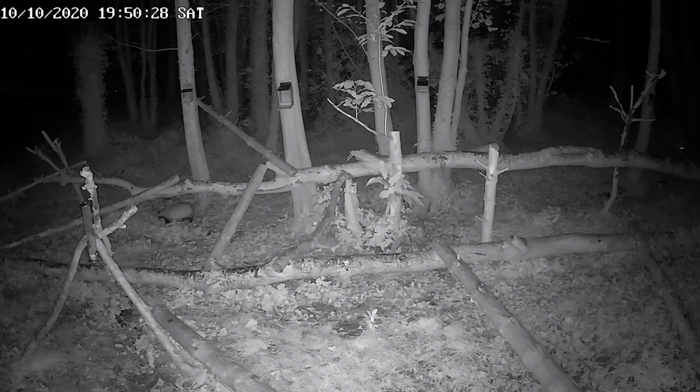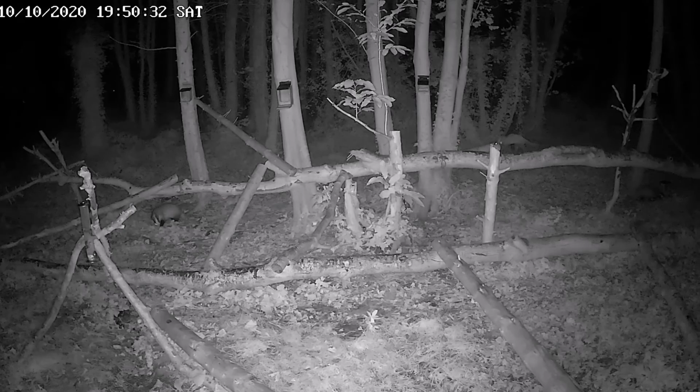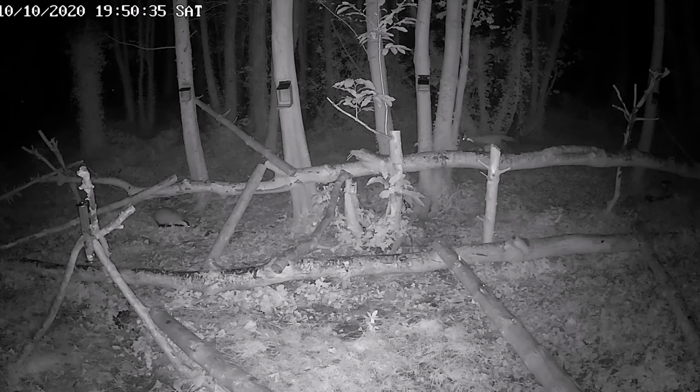So we've got the badgers back here, and the pine marten's coming in from the right again. I love how slinky they look, it's fantastic.